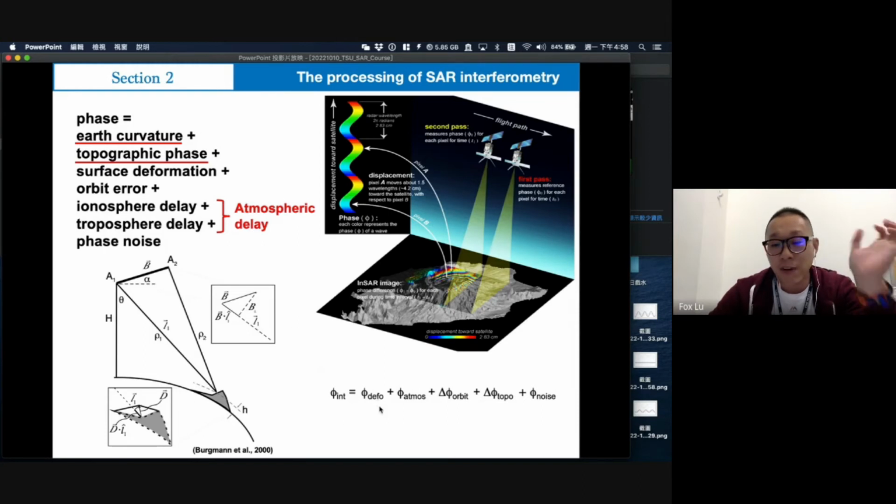So there are 5 components in the interferometry. First is real surface deformation. Second is the atmospheric effect component. Third is the orbit error or orbit shift component. The fourth is topography. This topography effect includes the topography phase and the Earth curvature. And the last is noise.